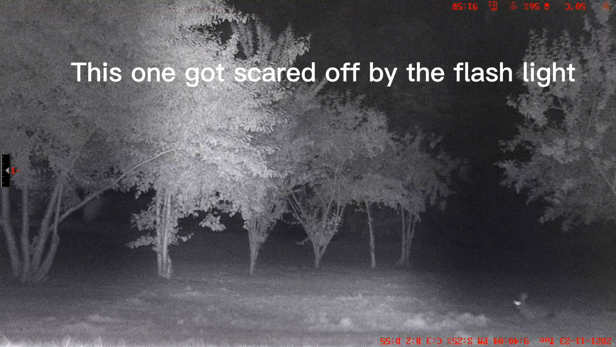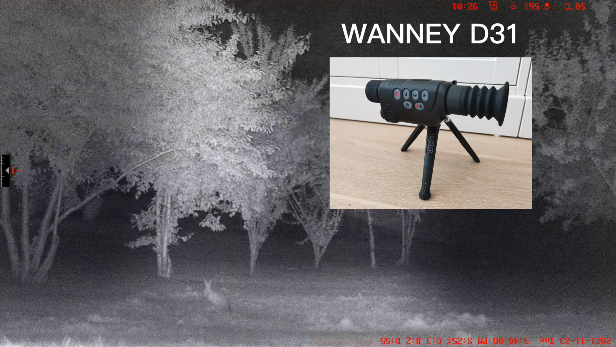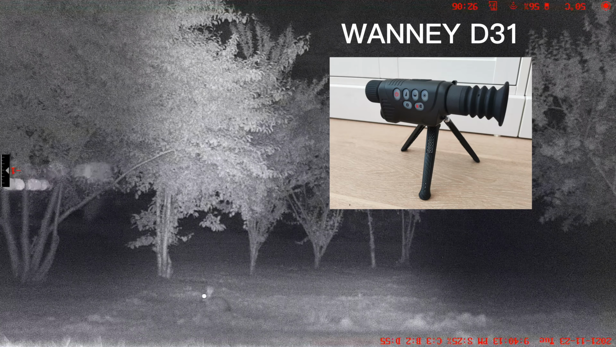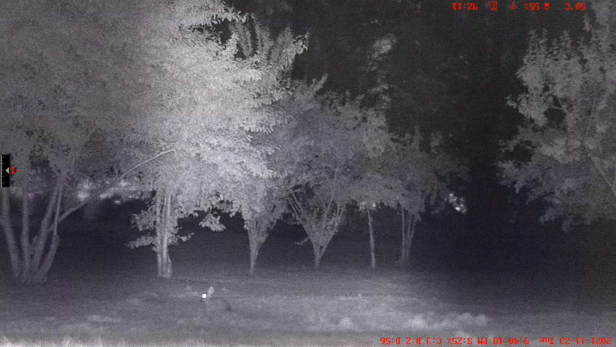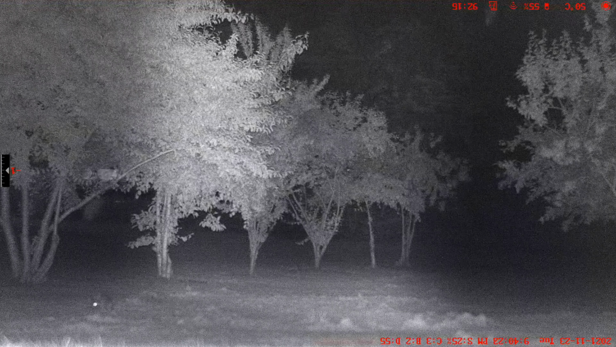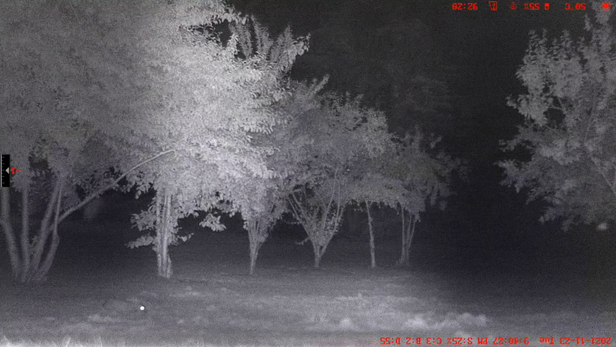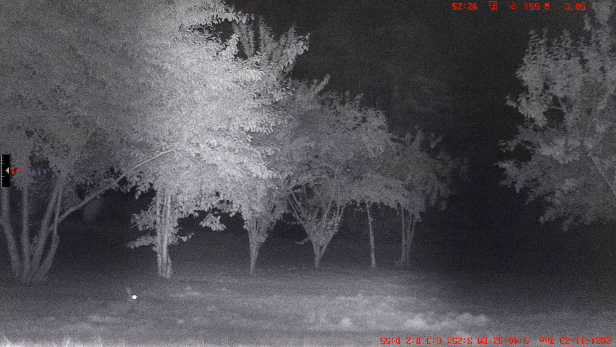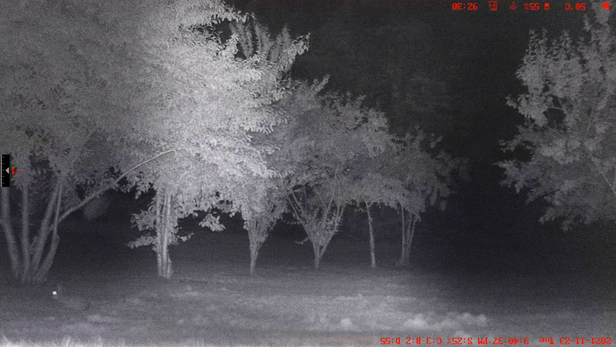Okay, so here what you see is actually captured by a digital night vision monocular, a relatively cheap unit. I mounted it on a tripod, just wanted to see if it can actually record something, and it did, which is good. So this is where you see the rabbit was just playing around, but then one of my friends, who's obviously wearing a headlight and also has a torch on the rifle, came over and was chasing it, but lost it during the process. But yeah, he did a pretty good job there.